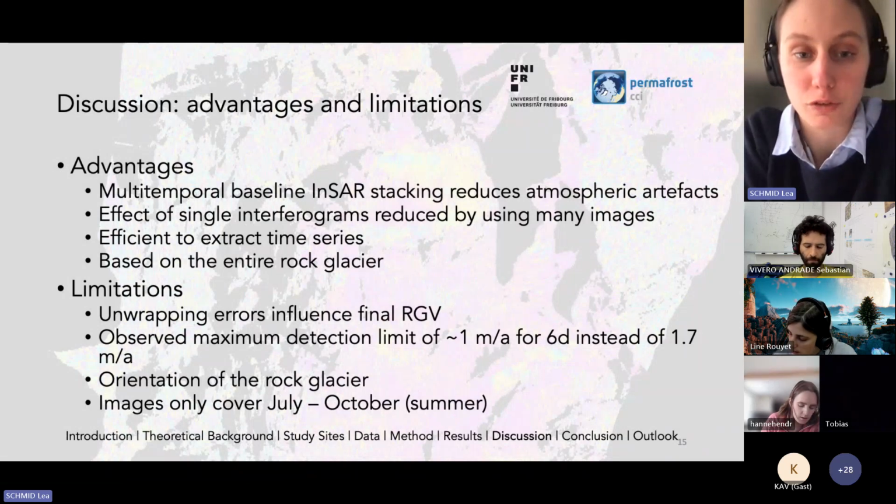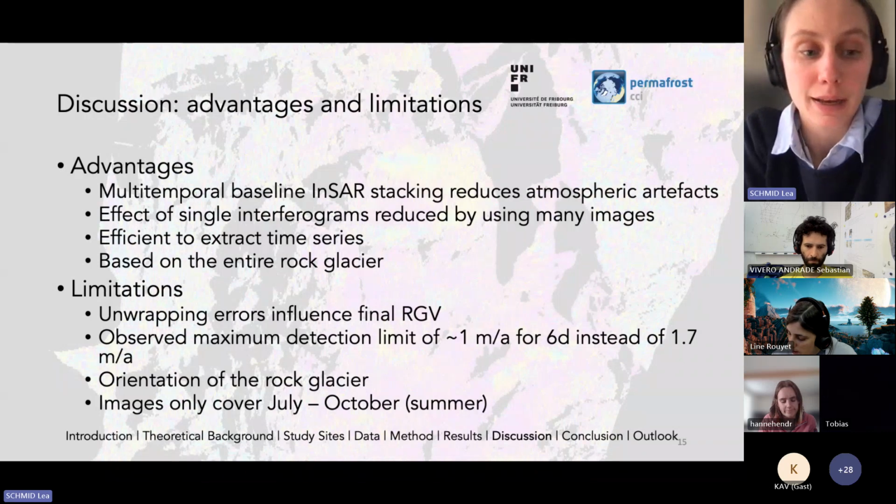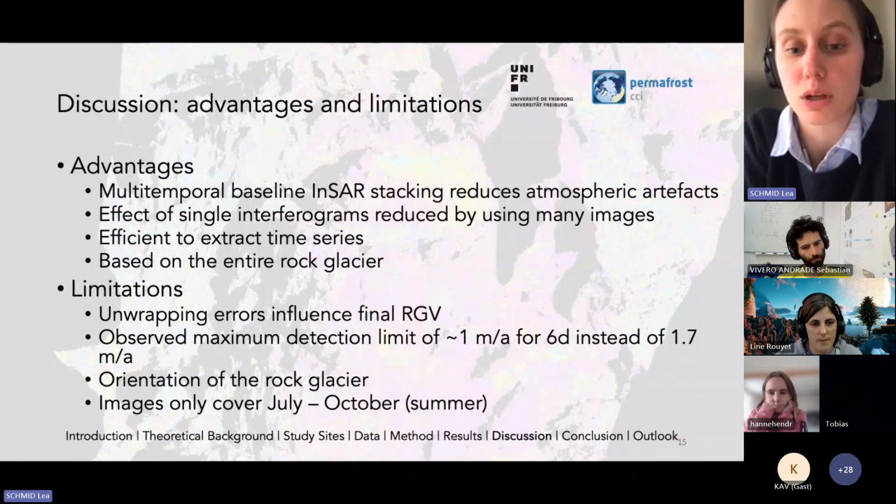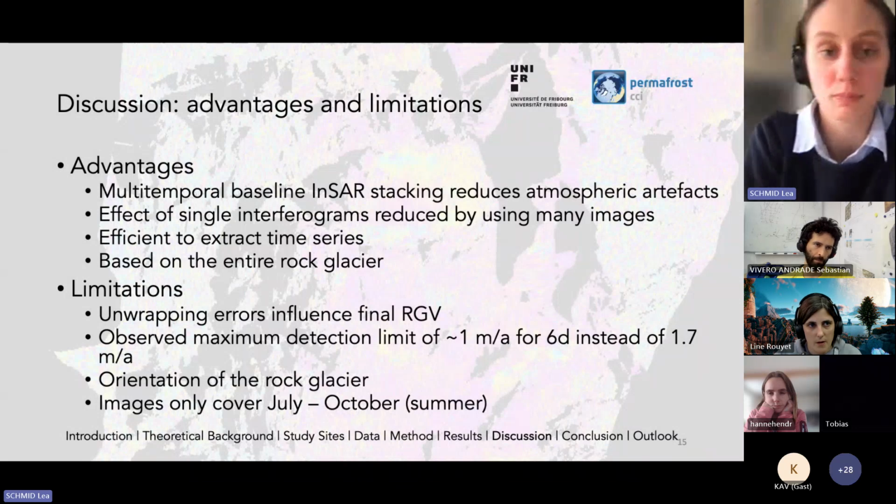Another limitation is the orientation of a rock glacier. If it's not aligned approximately with line of sight, the velocities are a bit underestimated and lowered. And the last limitation is that my images only covered July to October. So what we have here is just a summer velocity and not exactly an actual annual velocity, but this is a point which needs to be further discussed because it's not feasible to have annual products from InSAR which cover the whole year due to the influence of the snow cover.